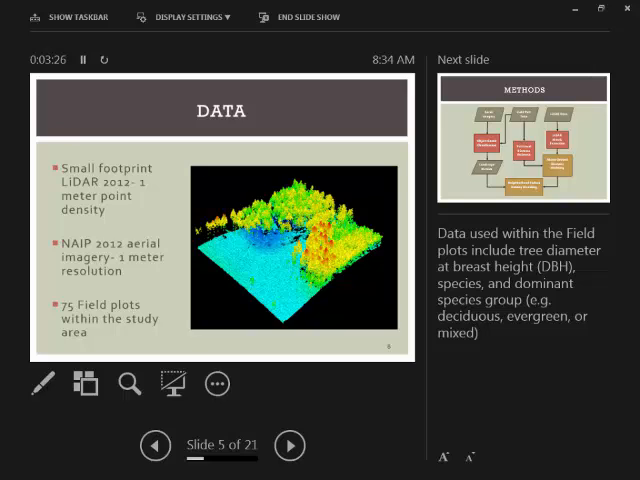So these are the data that we use for this project. We have small footprint LiDAR with a 1 meter resolution and aerial imagery with a 1 meter resolution. So we're dealing with relatively high resolution data, and that allows us to detect details on the ground while avoiding a lot of field work that could be very time consuming and costly. But some of the field work that did have to be done was in the form of these 75 field plots, which will be used as validation in our first set of models that I'll talk about here shortly.